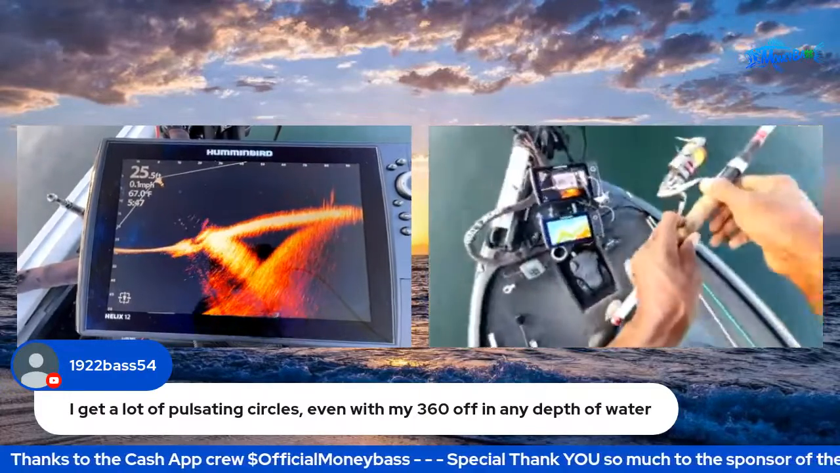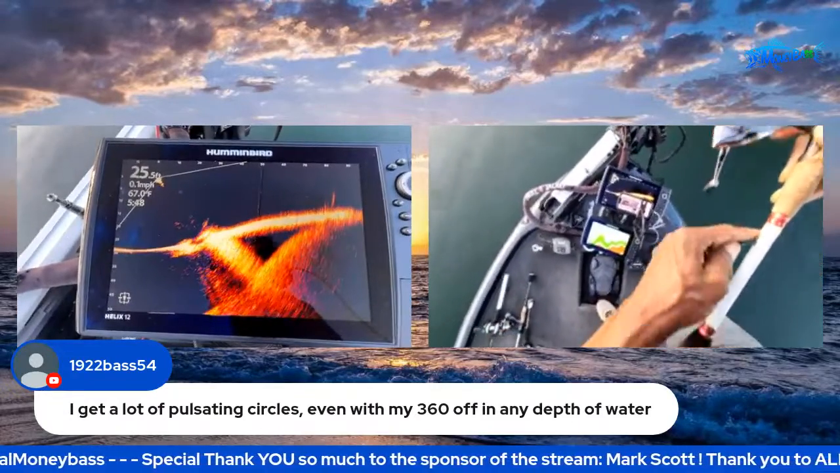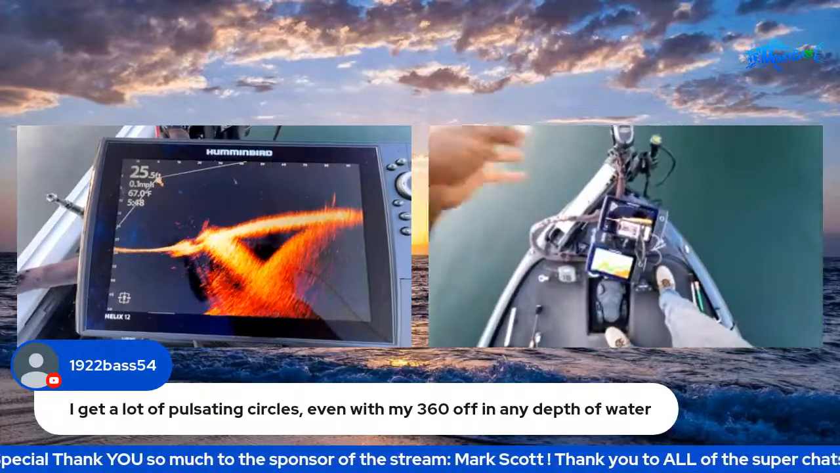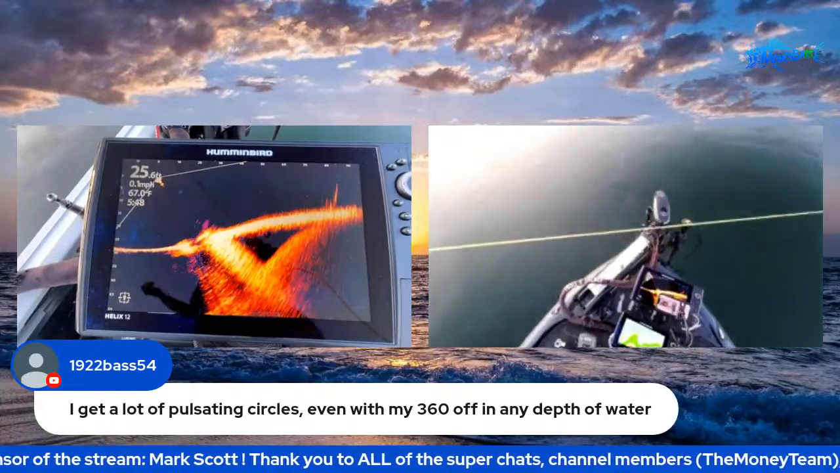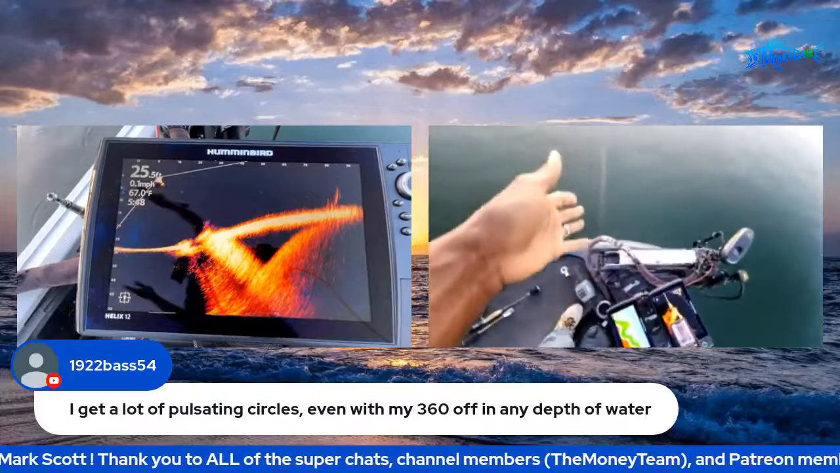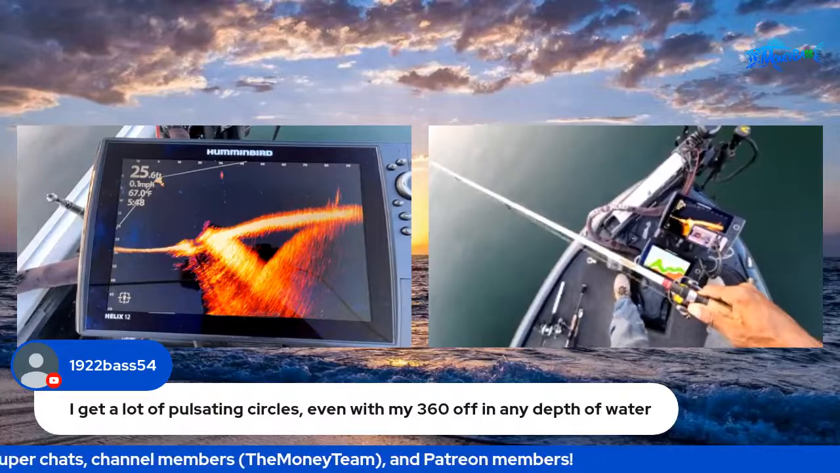How about we try a drop shot? Let's cast a drop shot out there. All right, it looks like there's some fish right out there at about 20 feet away from the boat. So let's hit out here about 20 feet. You see that drop shot going straight down there.